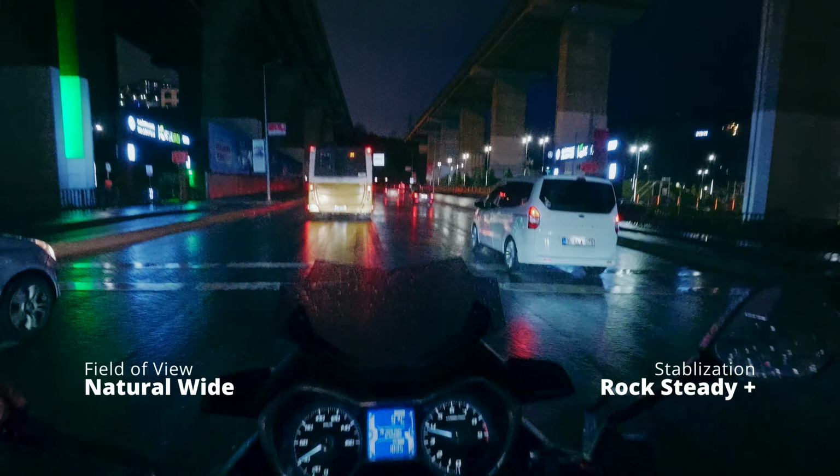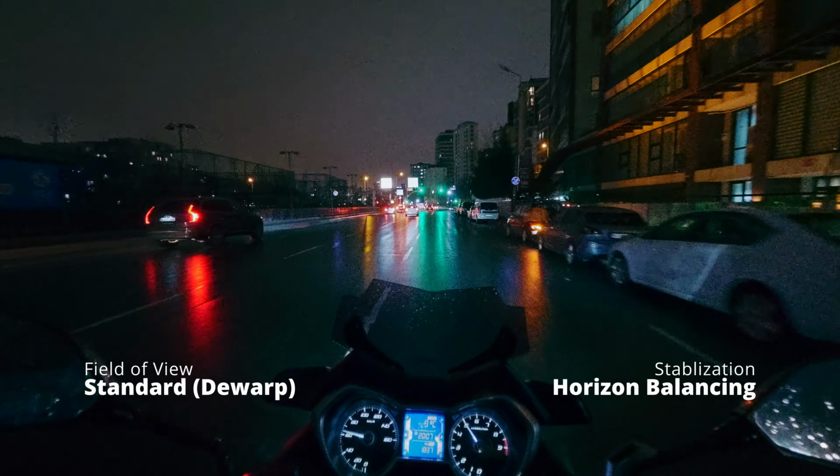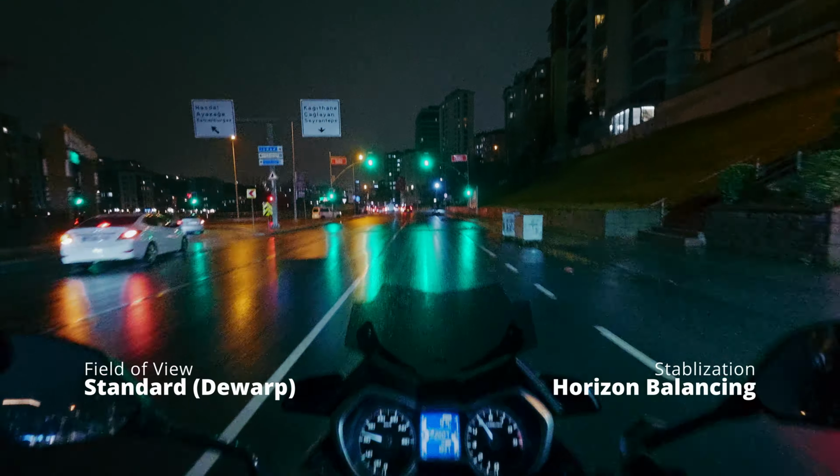Alright. Now, this is HorizonBalancing. I went into the stabilization settings and I chose HorizonBalancing. And when you do that, you cannot choose wide or natural wide or ultra wide. When you choose HorizonBalancing, you're gonna have standard Dewarp, and that's it.